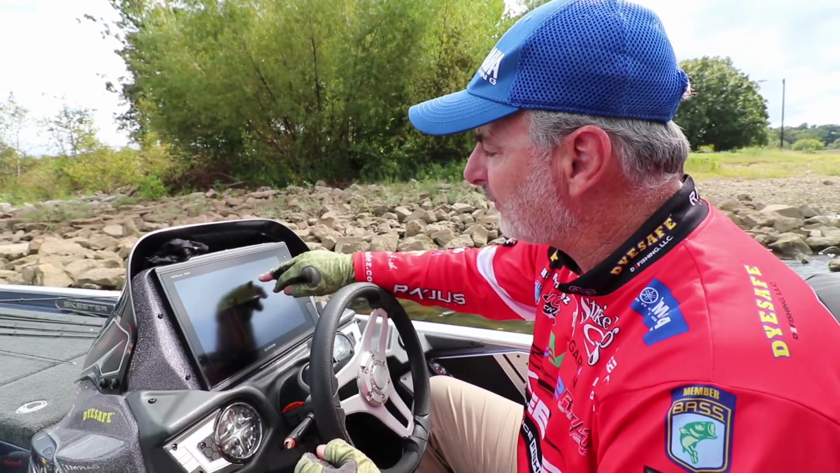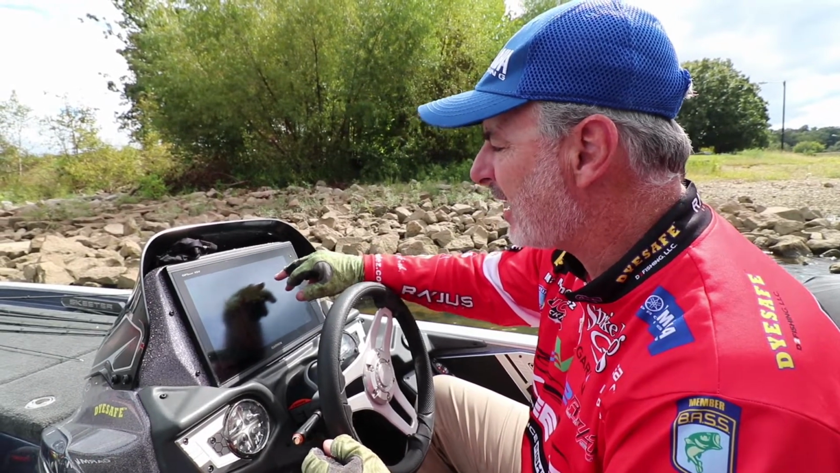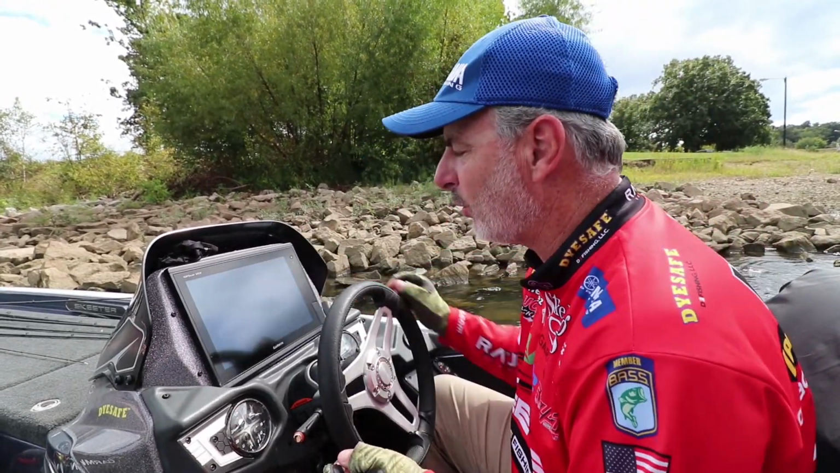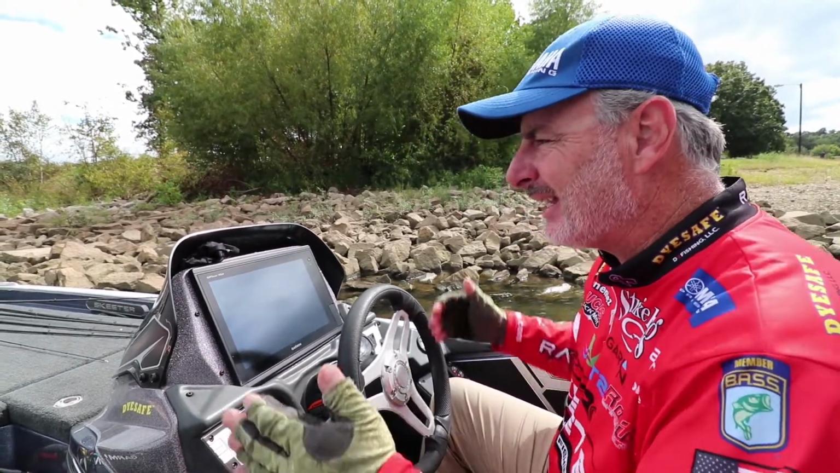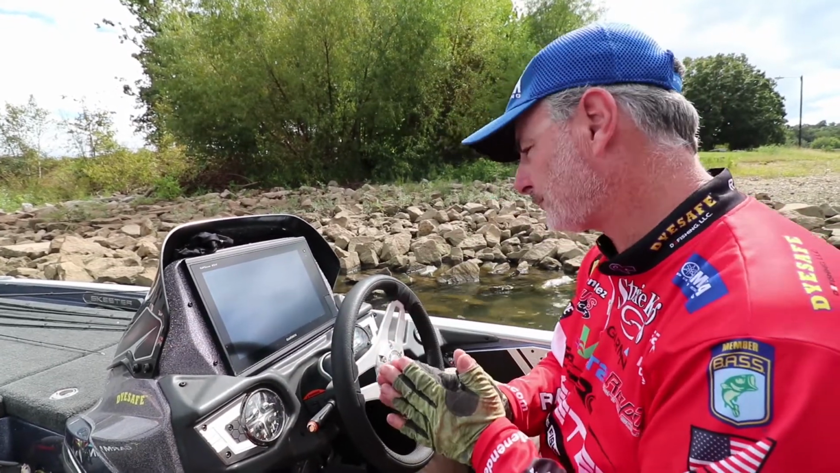I have all my pertinent information that I need for navigation here: my miles per hour, my volts, my time, my depth on my 2D, my water temperature. So I've got everything I need in every quadrant that I want. I can stop the unit, I can put a waypoint out, and it makes it precise. It is cutting everything down. It's making the search shorter.